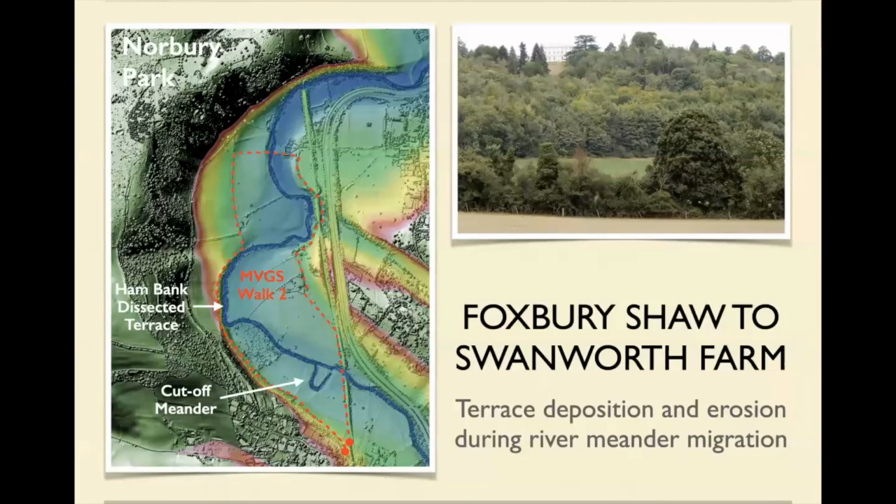Essentially, it's been eroded during periods of very high river flow. But as you can see, this is the 60-meter contour. The base of this cliff is 50, 60 meters up. It's nowhere near the current river. So we'll start off here and we'll walk across to Foxbury Shore.